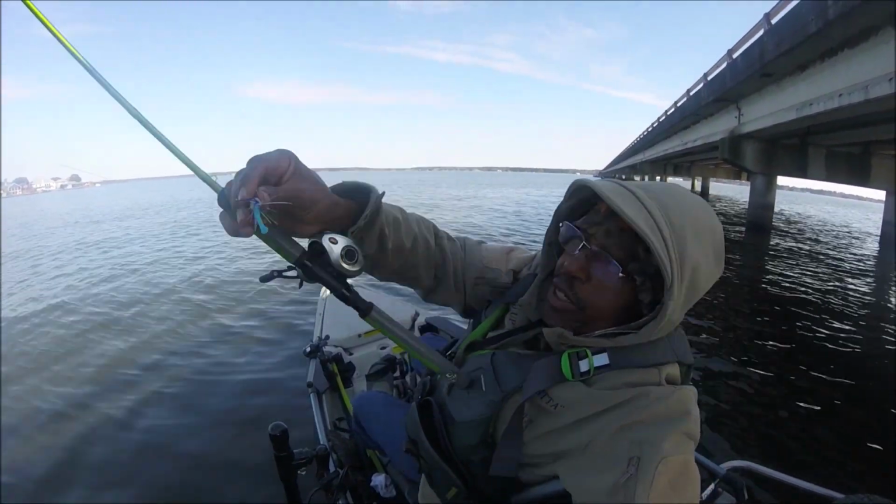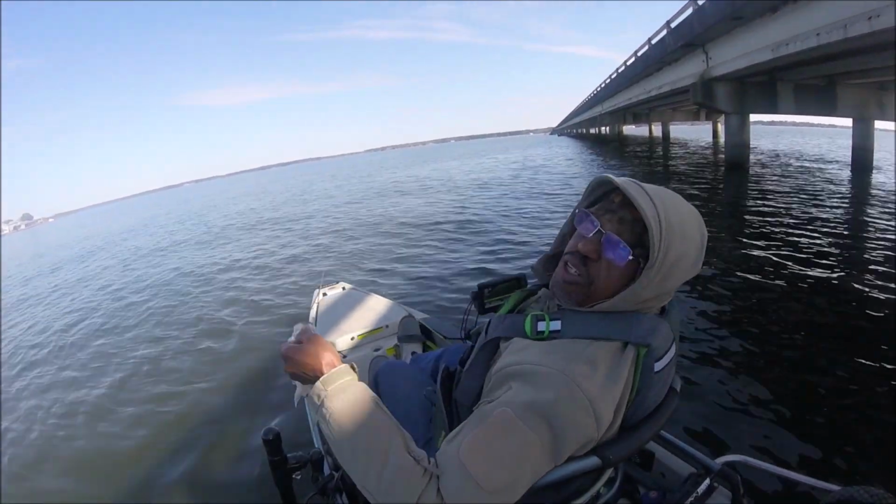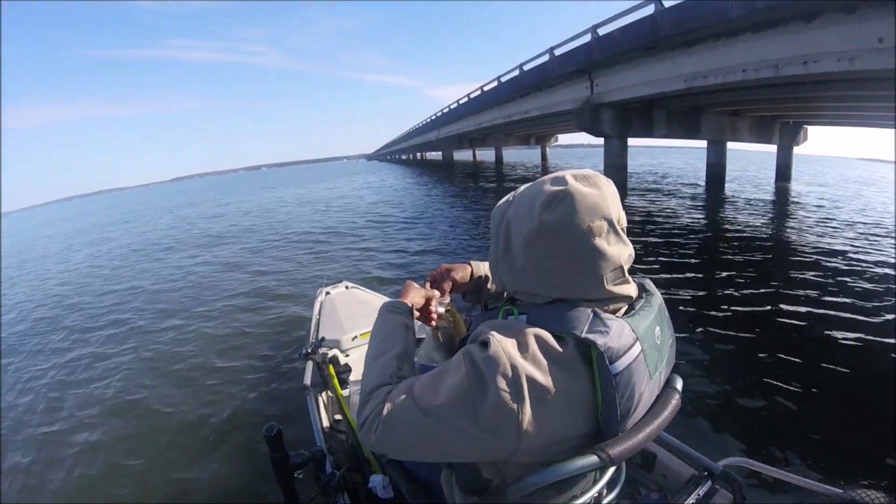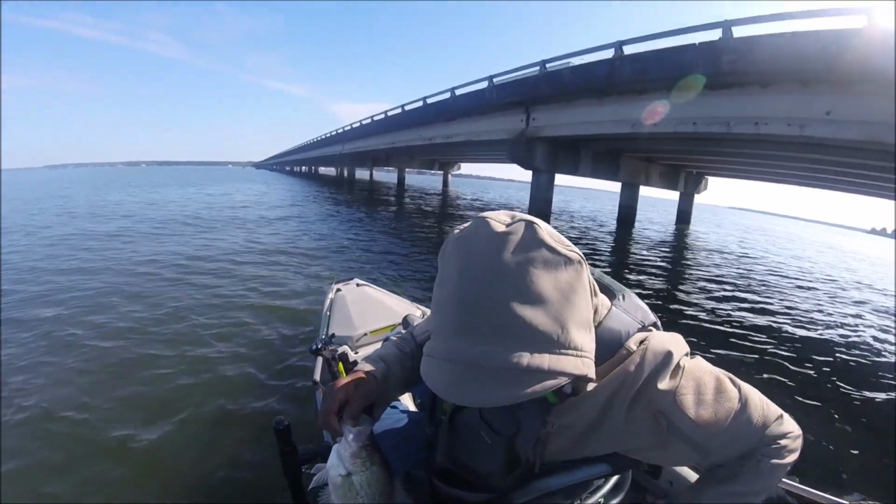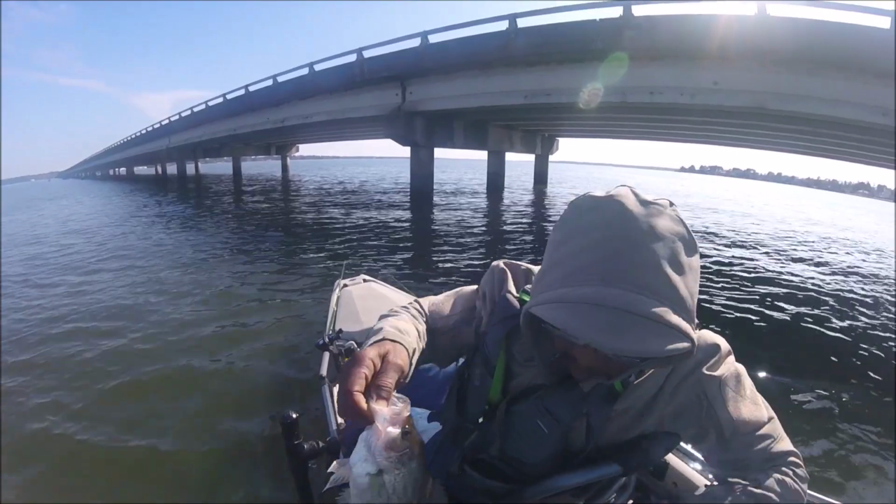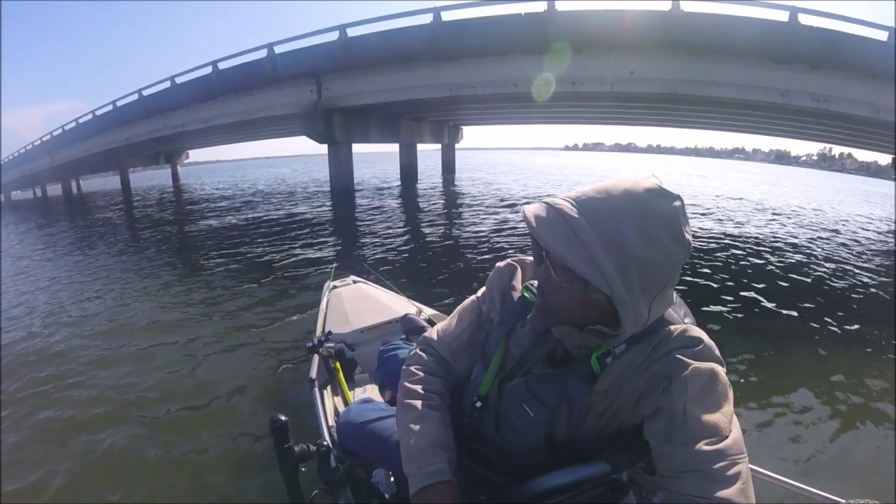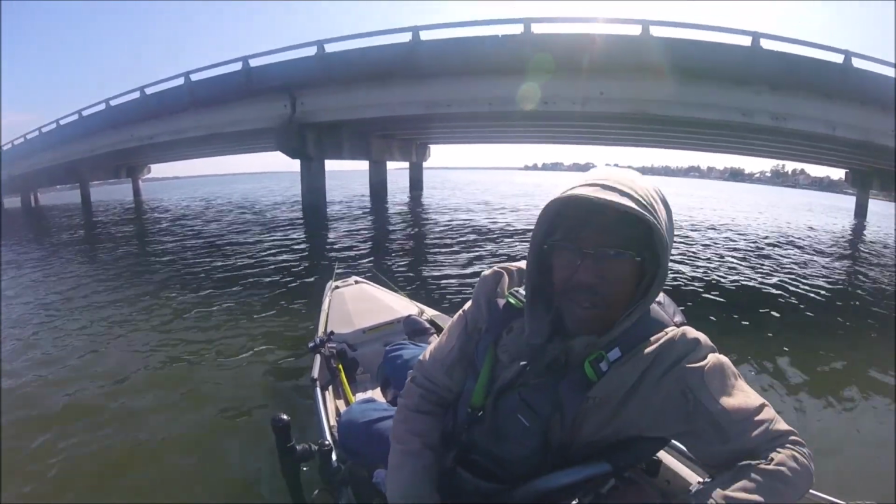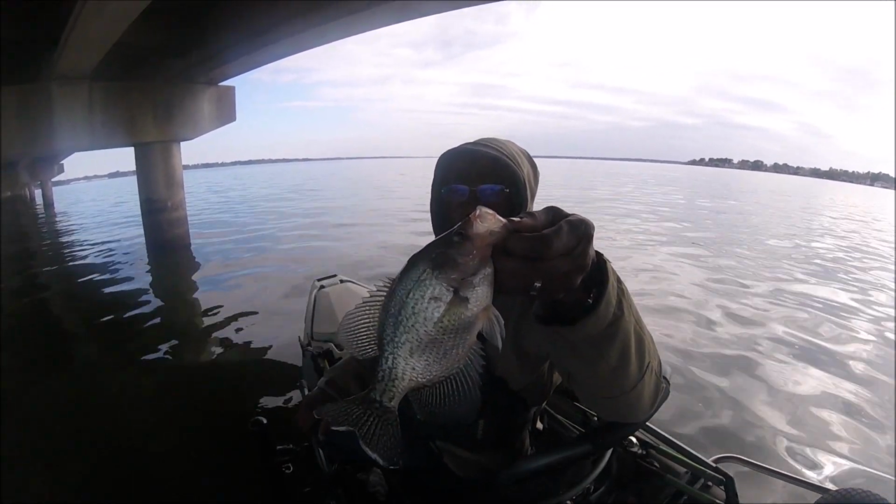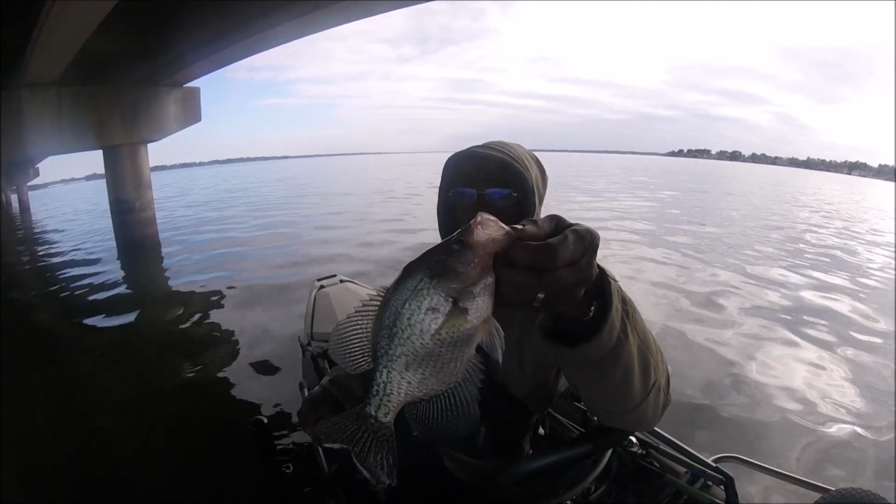Eating that new bait up, man. If you just find the fish, I just found some fish on a tree right over here. Y'all not seeing them 10.5 inches. I'll get another camera. Battery's dead.